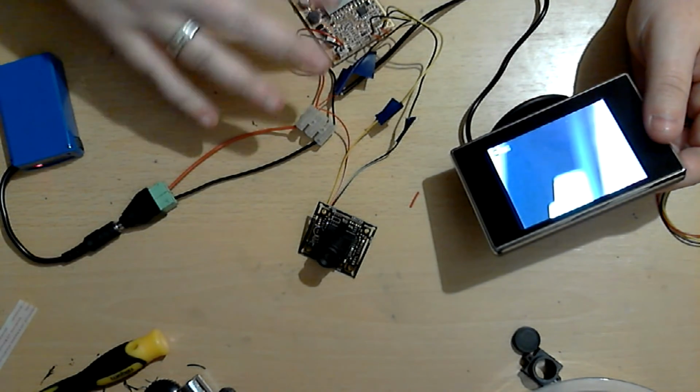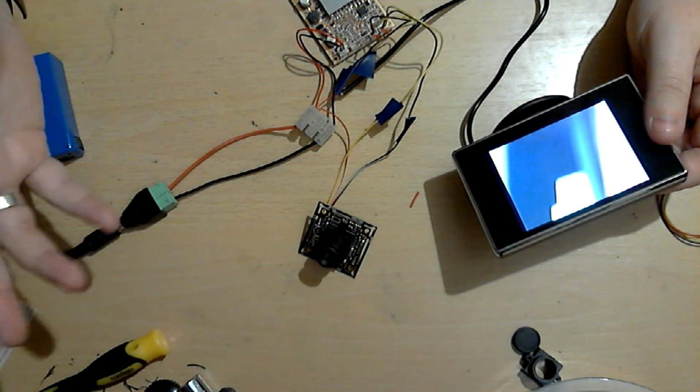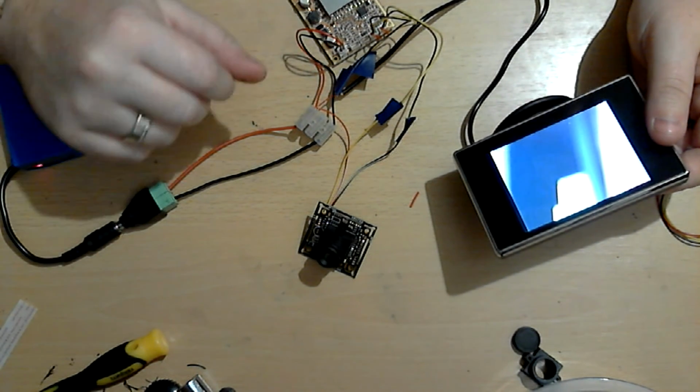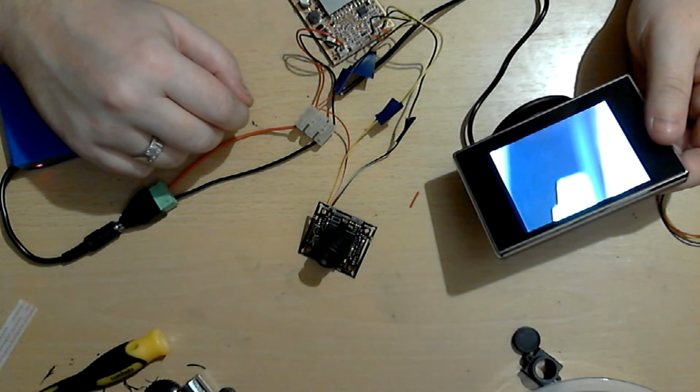So that's the schematic at the moment. Again, I'm just going to put an image up. By all means pause that image and see if you can follow it along. If you've got any questions, by all means ask me, but it's not turning out too bad.